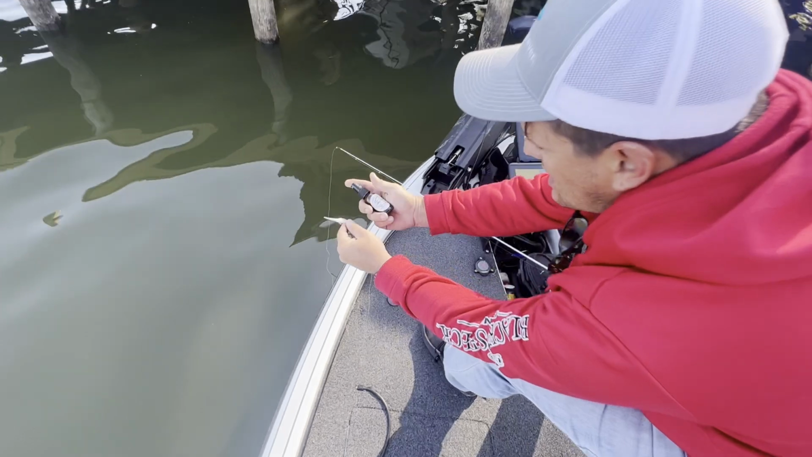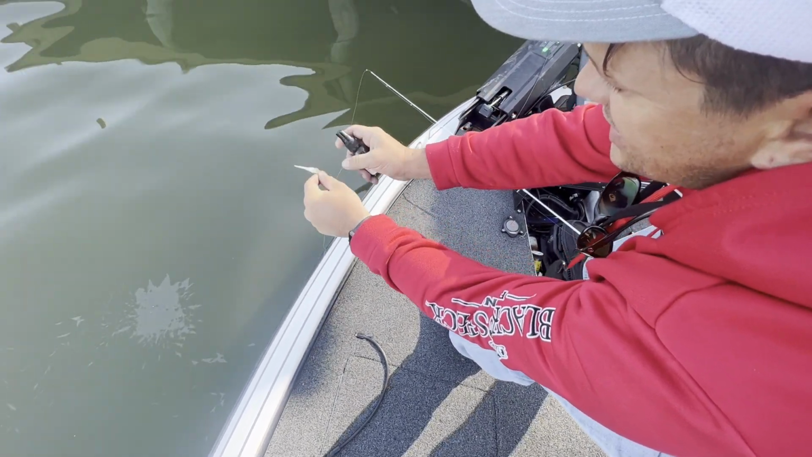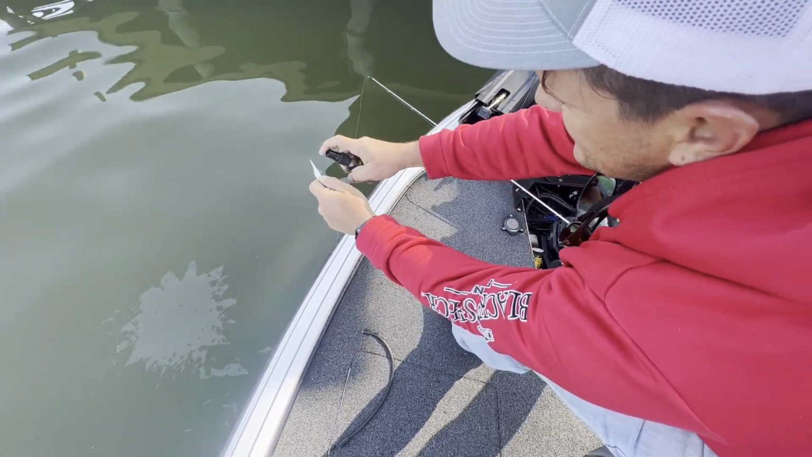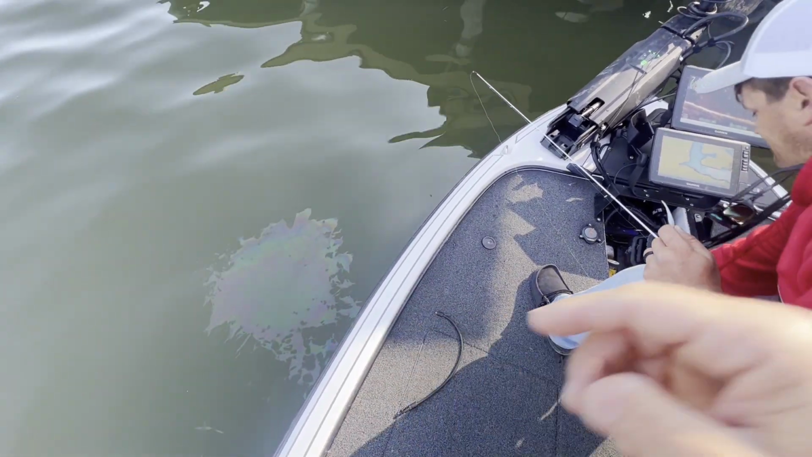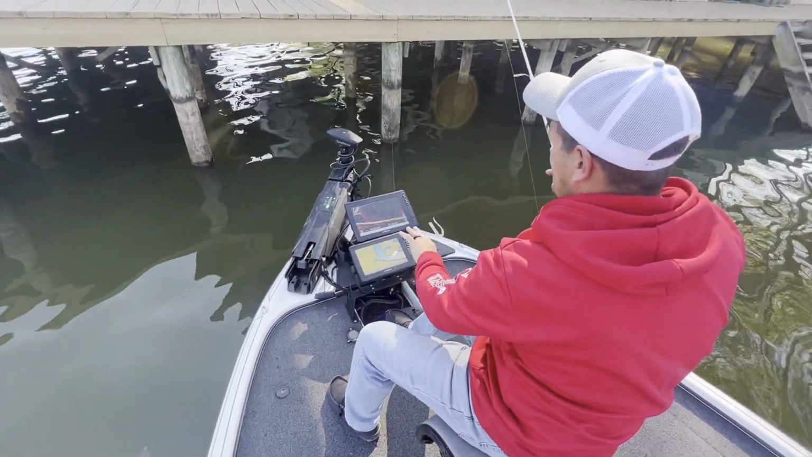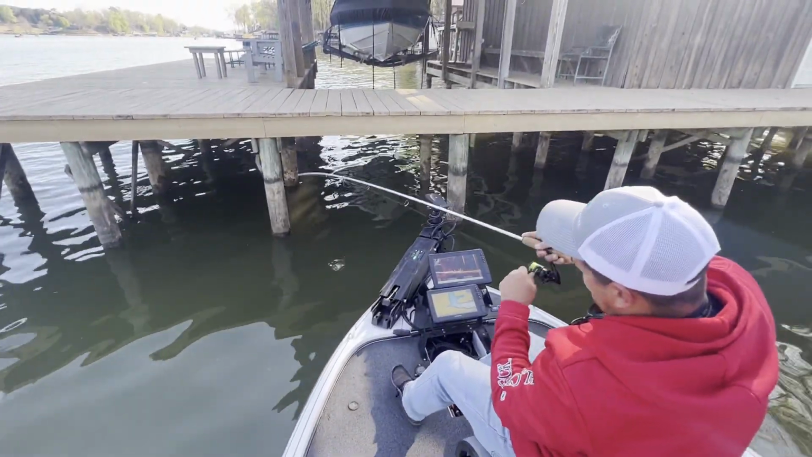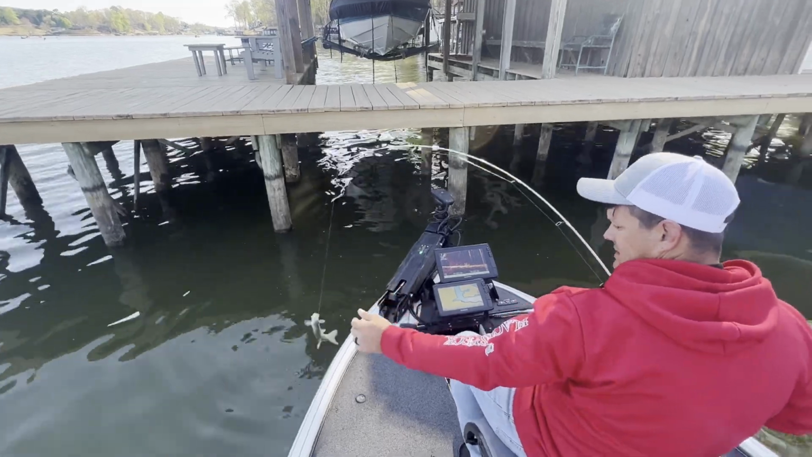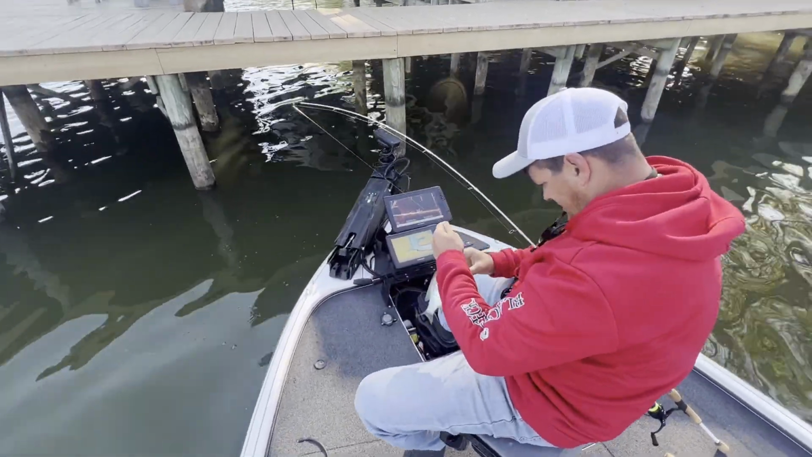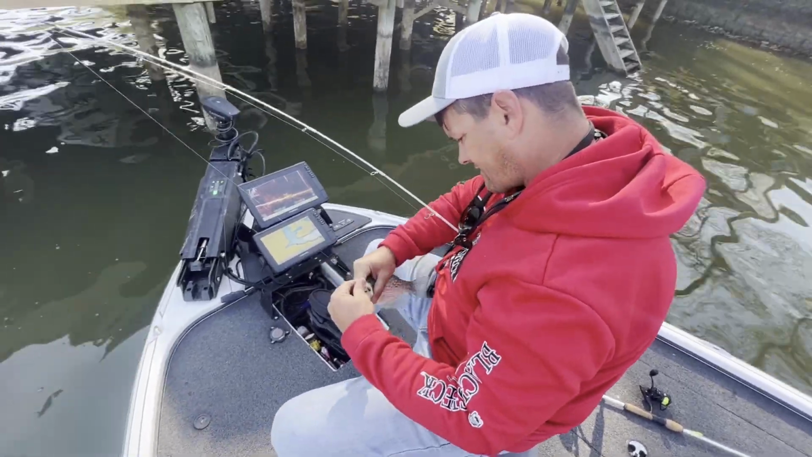What you got there? Some slab sauce. These fish are chasing, so I'm gonna see if I can't talk them into biting. Yeah, you can see in the water there where it's got the oil for the scent on it. See if that does any better. I believe that done it. Yeah, they was chasing, so I guess she smelled something she liked.